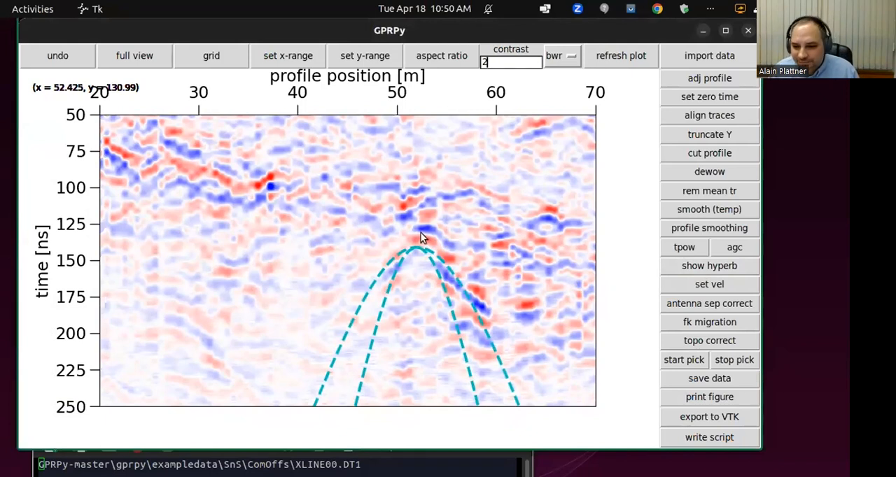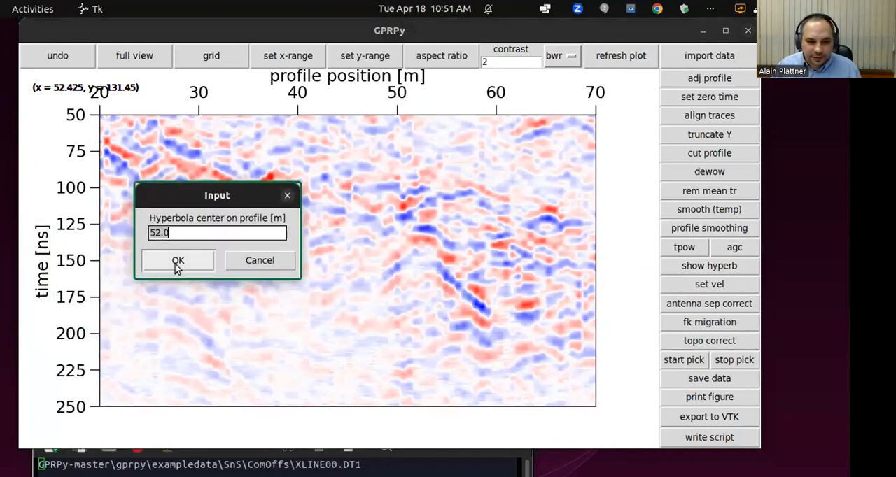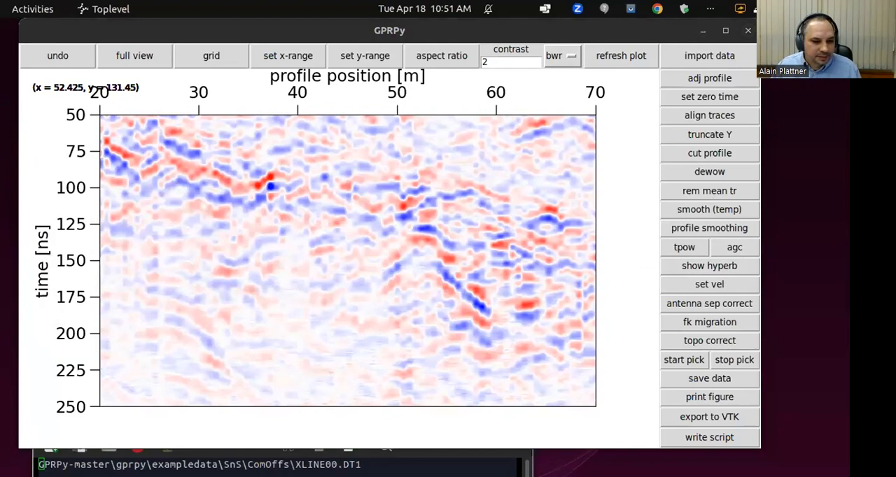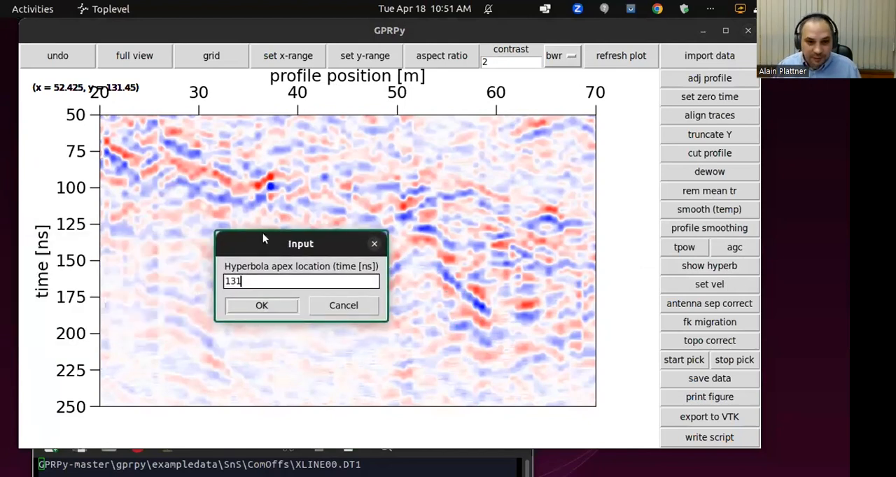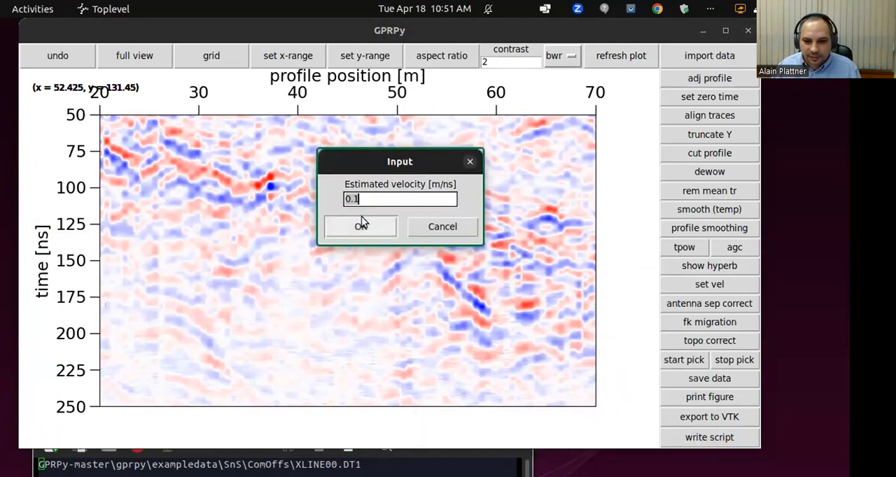But I know from my work, and actually no, let's do that quickly, otherwise no one will believe me anymore. I'm going to draw the hyperbola now up here, which is maybe a little bit easier to see. That's 52 and 131. 52 is the same, but time is now 131, and velocity we do again 0.1.